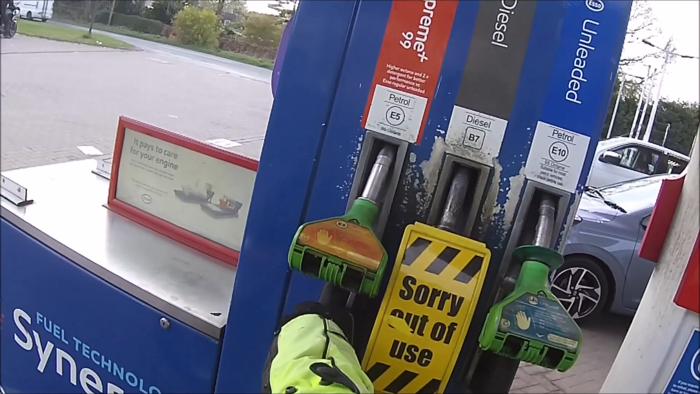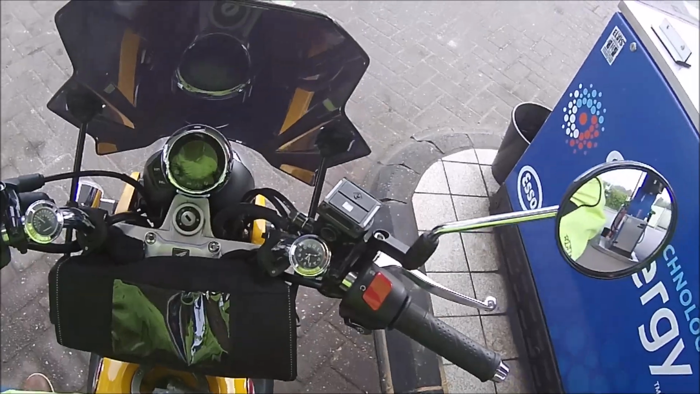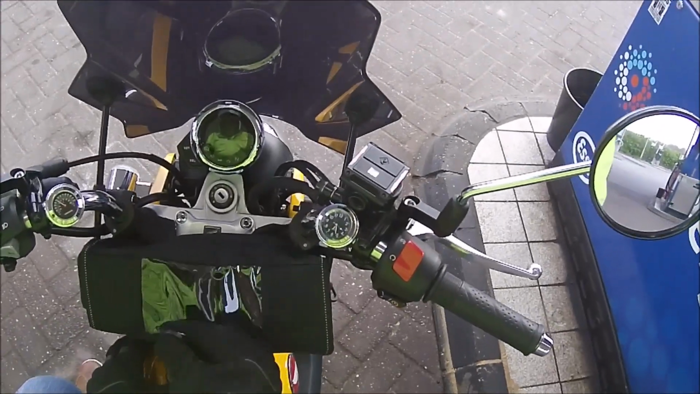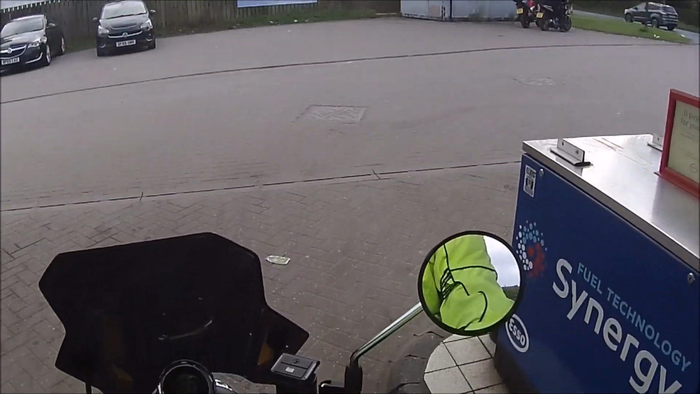E5 for this one. So no, we weren't going to do that, were we? No. We're going to go back to using this. It was about half full. Oh well, it's full. £3.26, 2.5 litres. That's all it took.